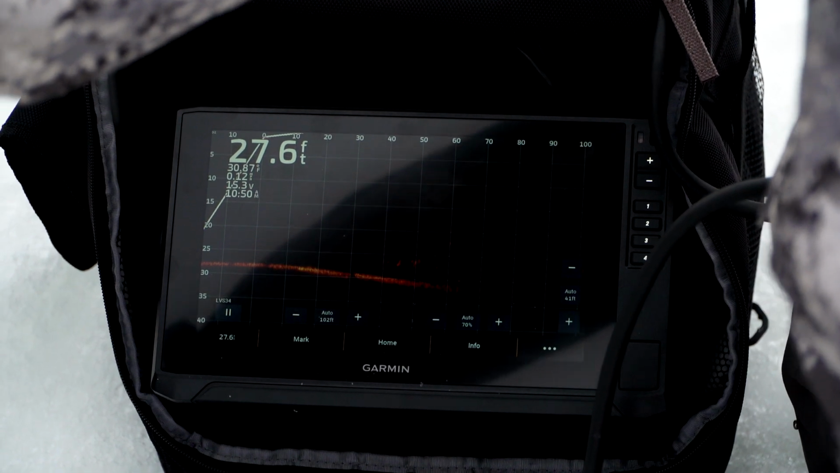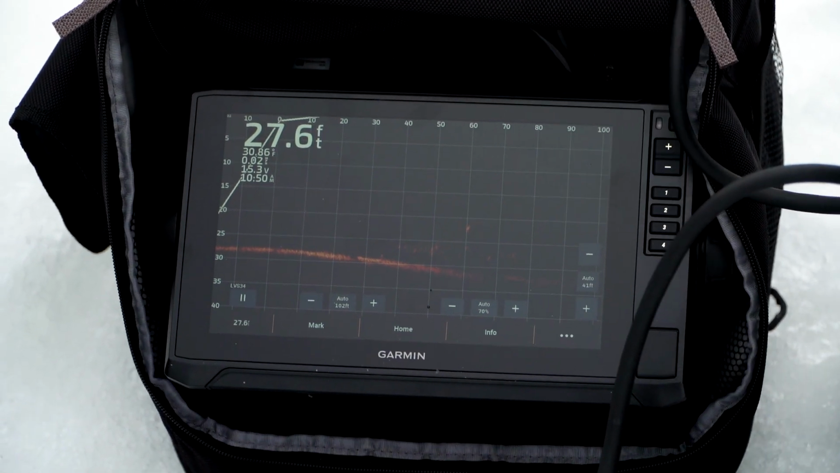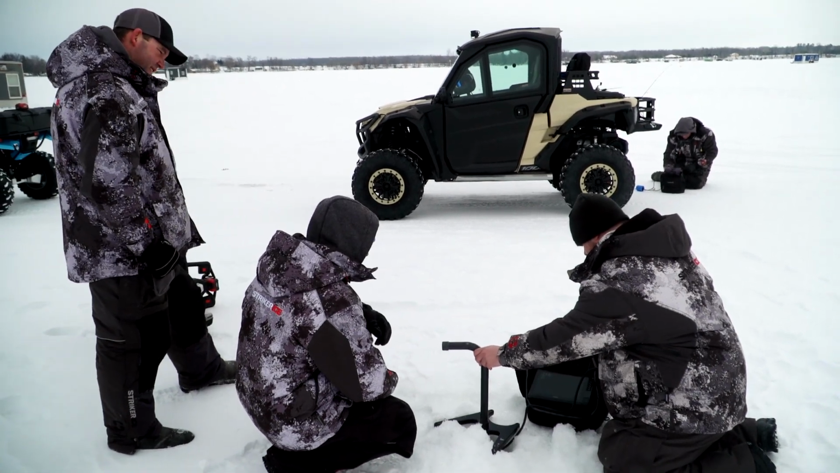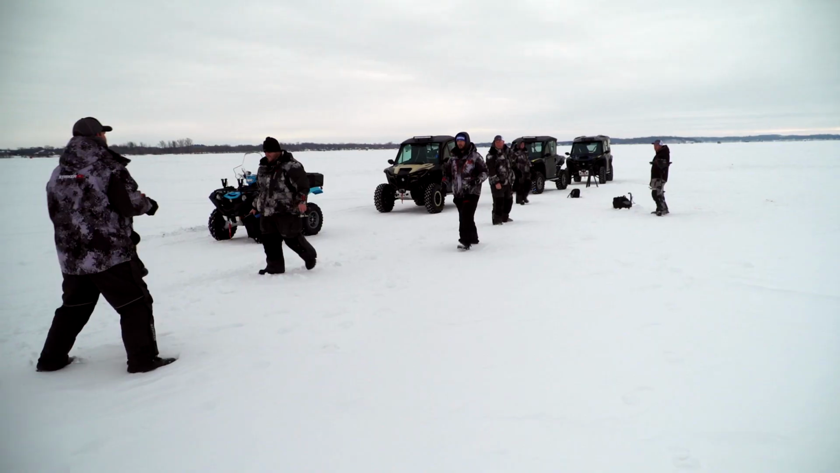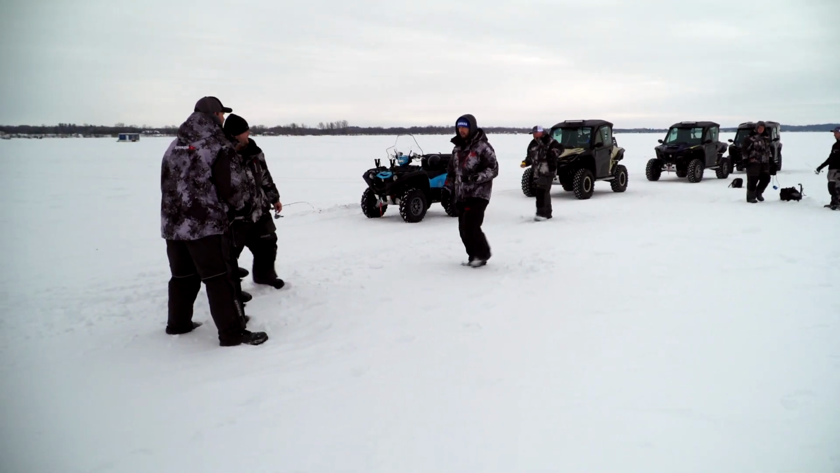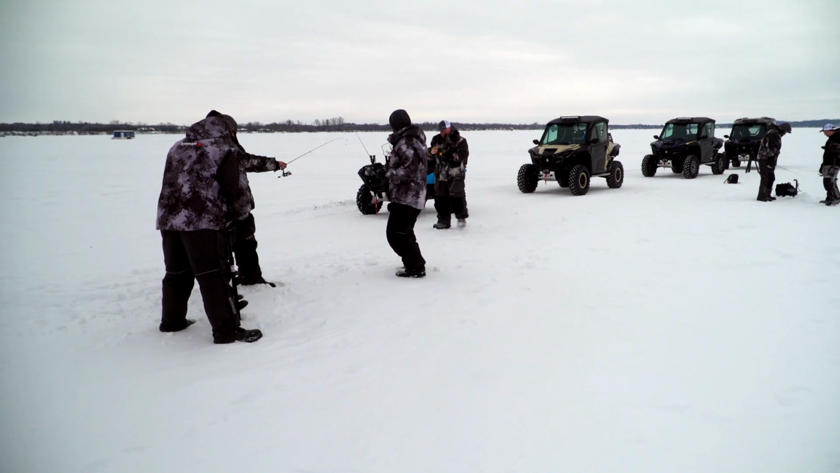There we go. Ooh, look at that. Holy smokes. That's a good school right there. That school goes from right in front of the grizzly all the way to that truck over there. So this is what we're going to do. Let's go 55 feet and drill a hole. So see how we're lined up with the pole here? Yeah. 55 feet.